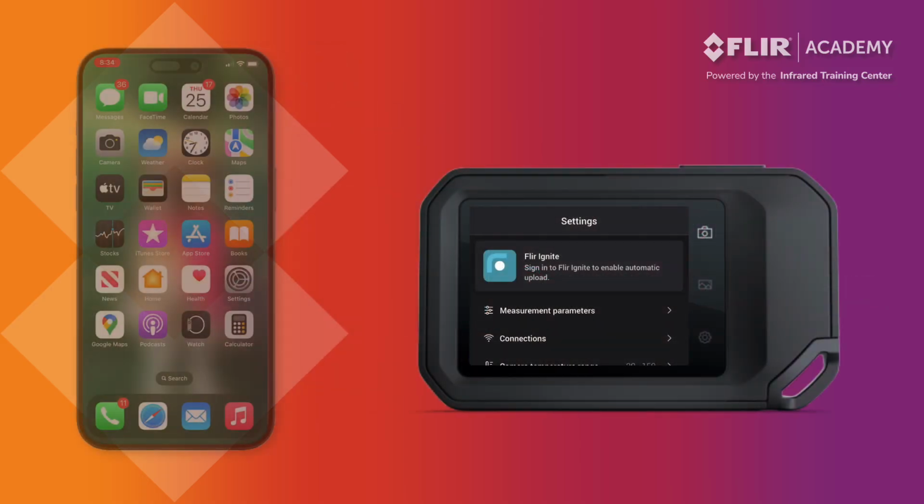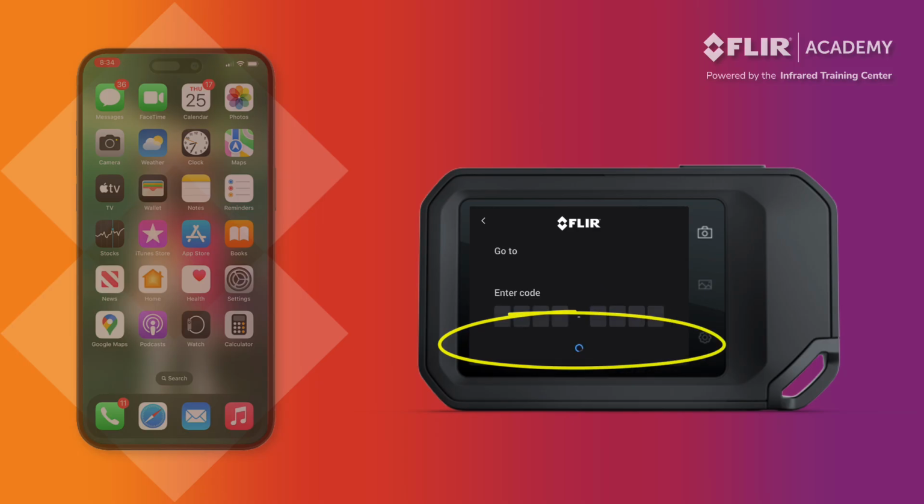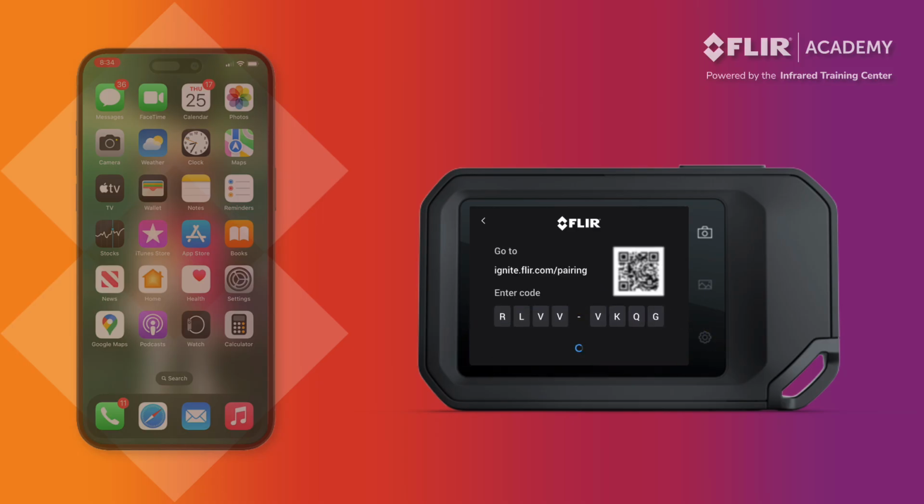To pair your thermal imager with an Ignite account, navigate to the camera settings menu, tap the Flir Ignite option at the top of the screen, and select Sign In. Here you'll see two options for connecting a camera. A URL is available if you prefer to do this via a web browser, or you can use your smartphone camera to scan the QR code. Let's try that.